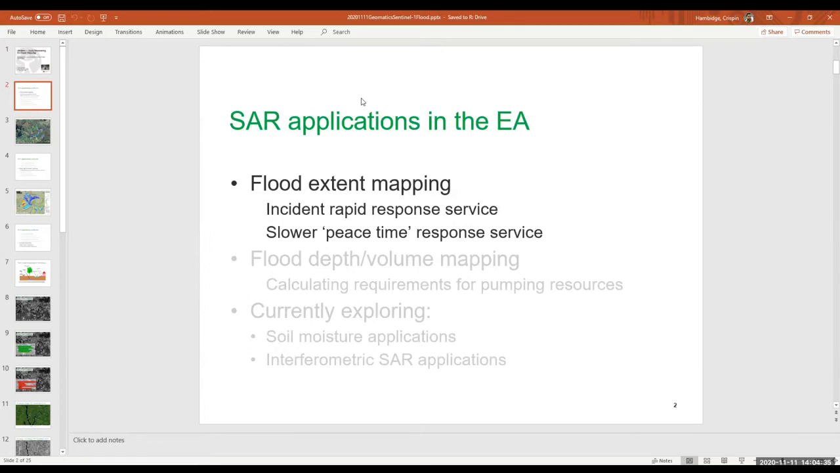One is an instant, rapid response service, for situational awareness during incidents. And then we've also got a slower, peacetime response service, which is used for things like farmer compensation schemes for when agricultural land gets flooded, and we're sometimes asked to do a more detailed analysis post incident to get a better idea of the amount of land that's been flooded, potentially by holding.